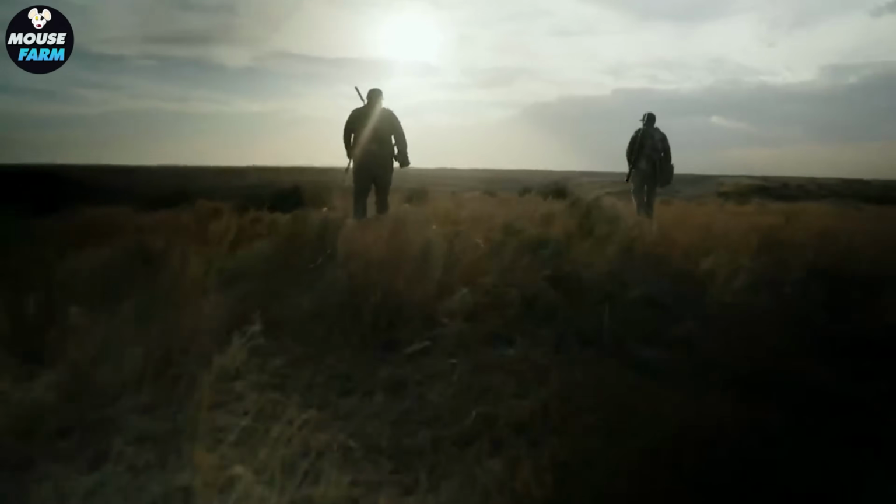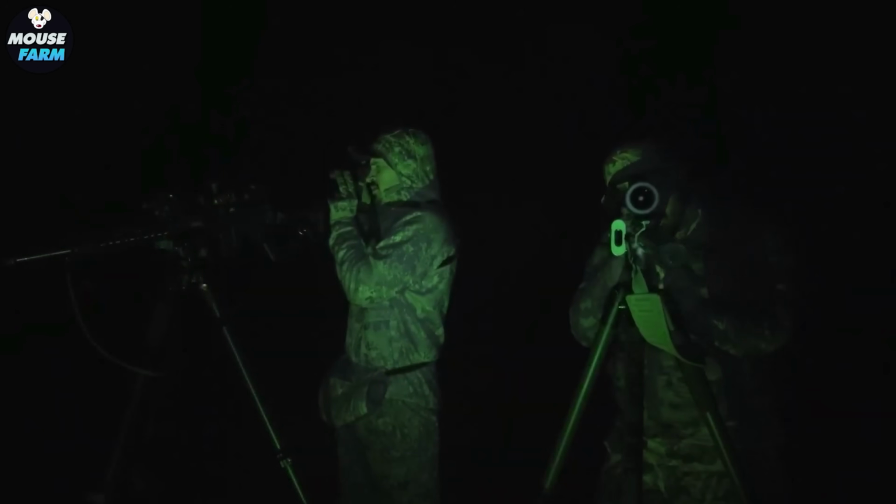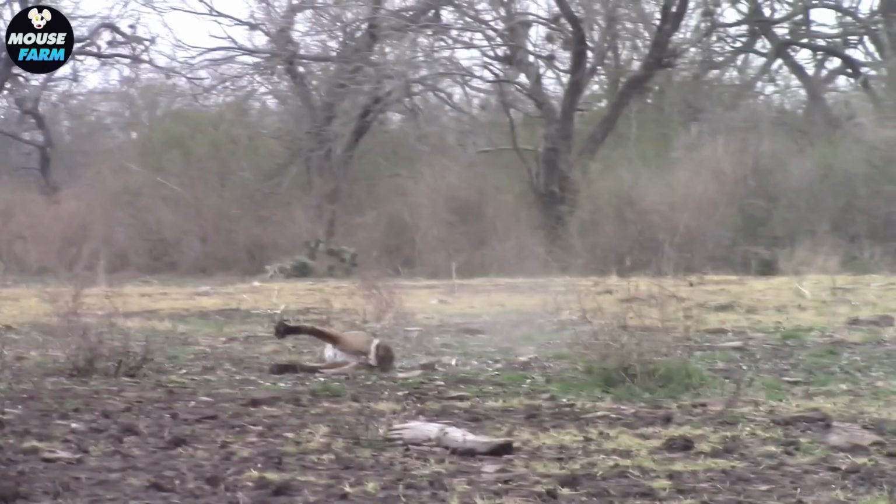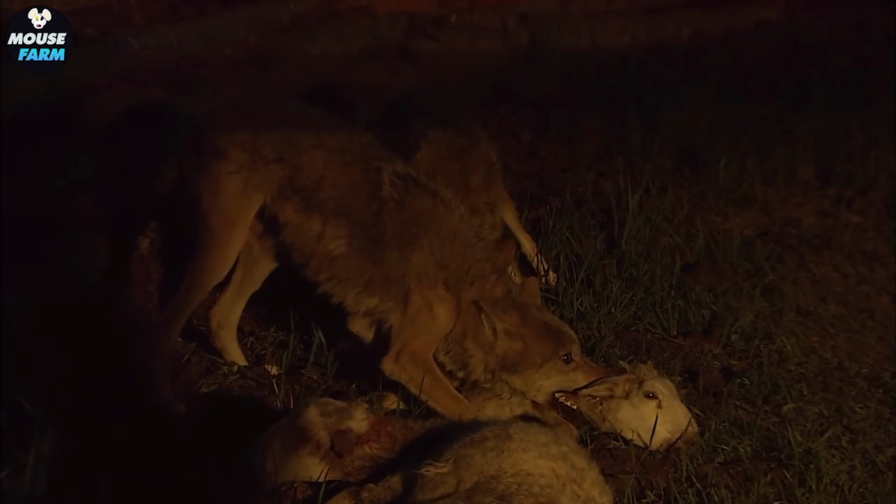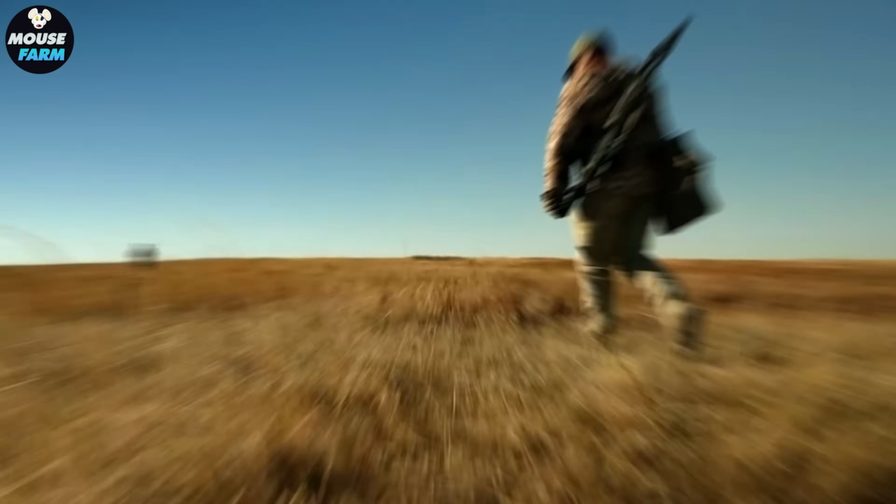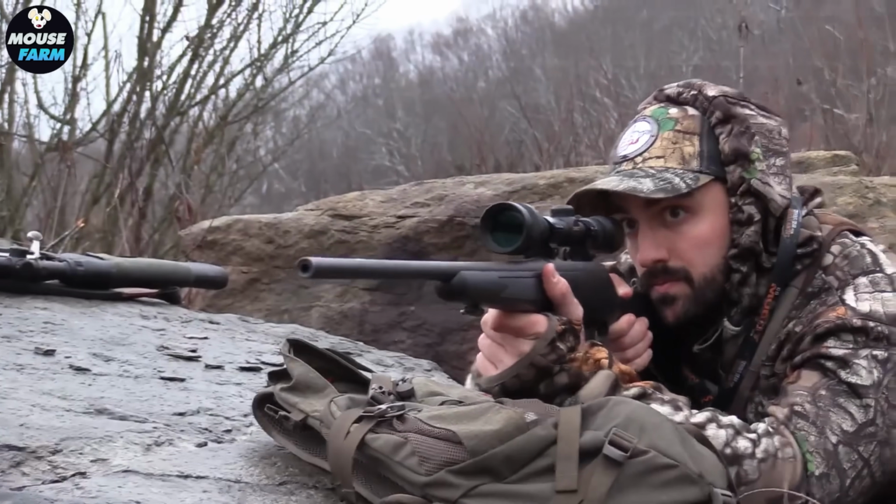North America's grasslands have become a hunting arena between hunters and invasive predators. They are responsible for over $137 million in annual losses to the US livestock industry. How can hunters restore their economies by adopting successful hunting strategies? Let's get started.